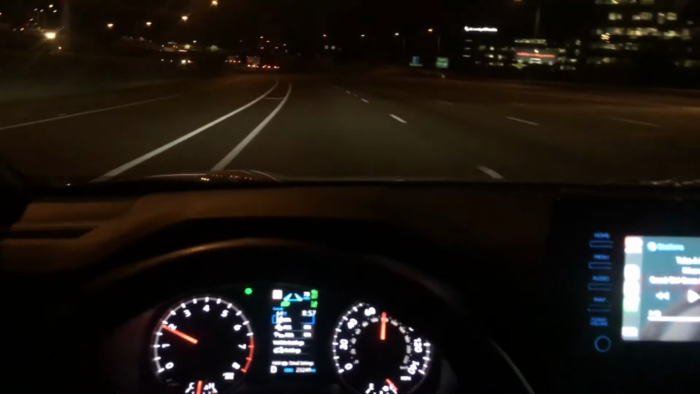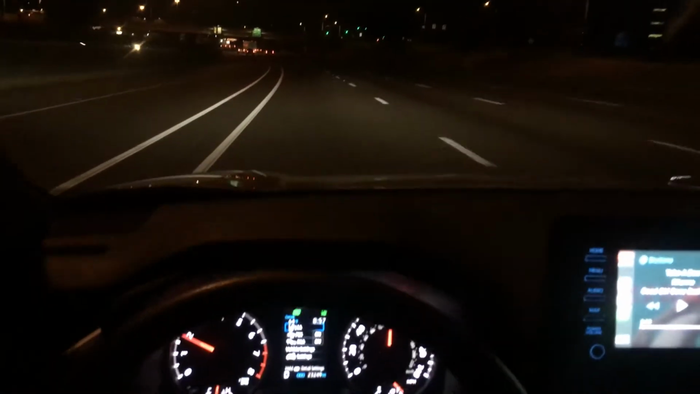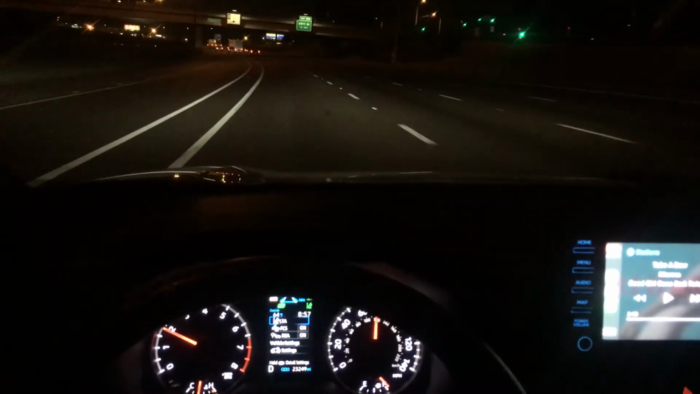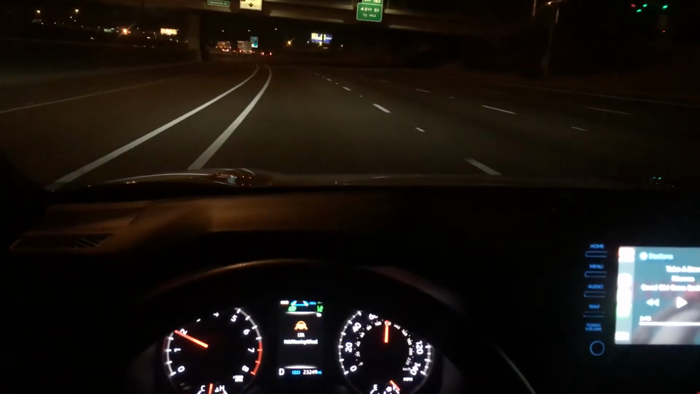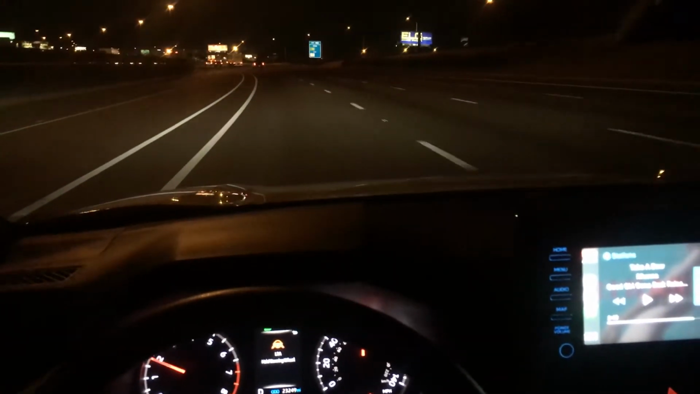Here's another curve, no hands. Now let's see how long it takes me to have to touch the steering wheel.